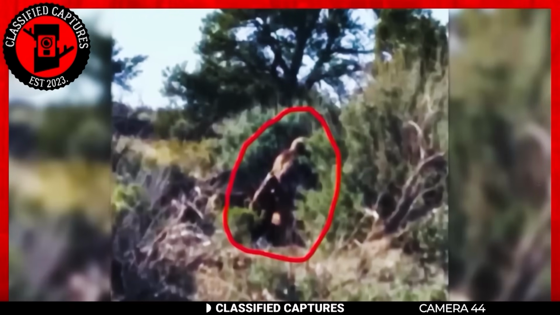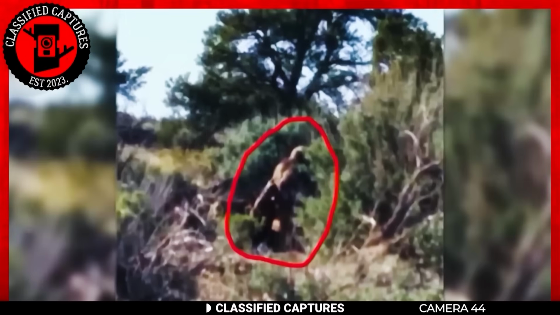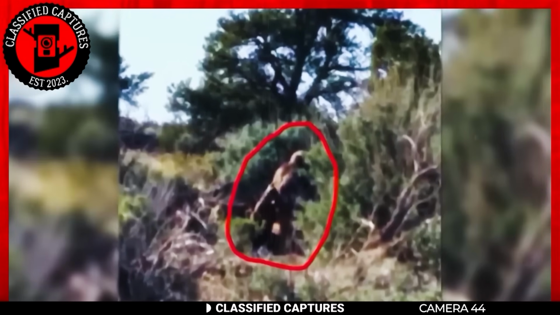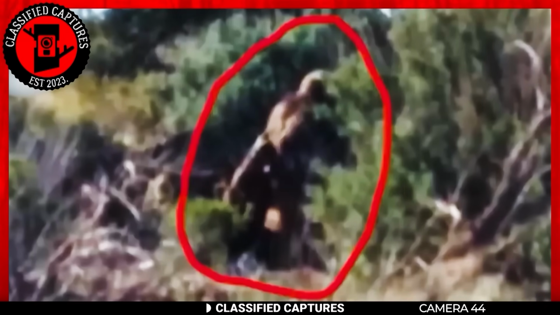The footage opens us up to a forest where we've got some dense bushes, and there, right in the midst of it all, is a figure with brown fur with its back turned to the camera. Now the speculation begins.